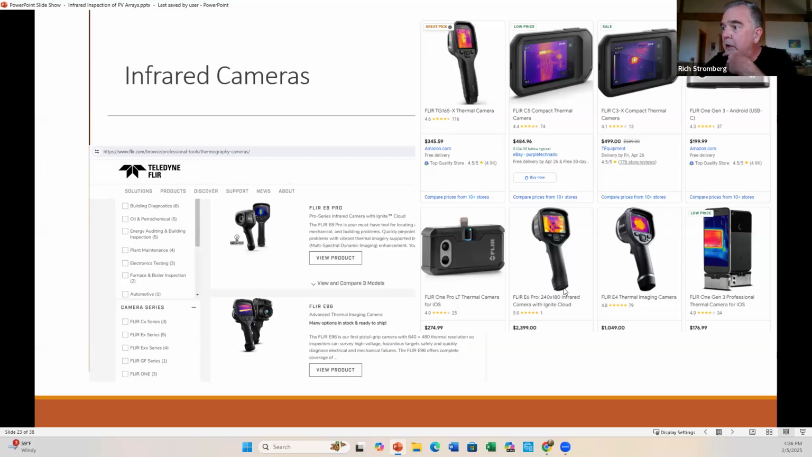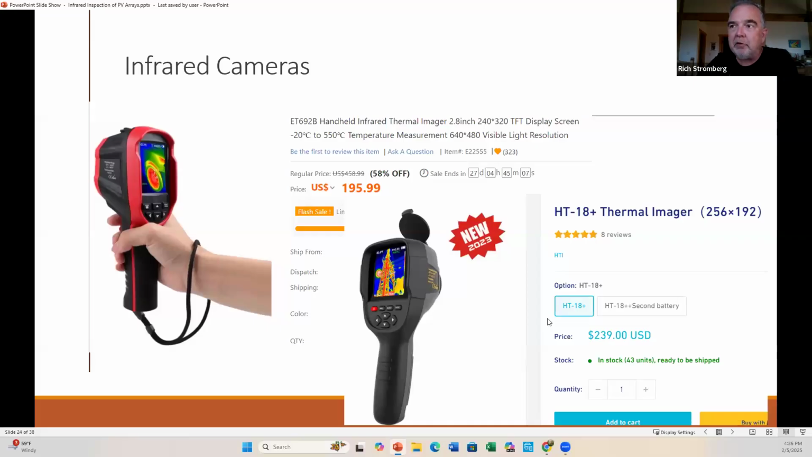But you can see here's a 240 by 180 pixel infrared camera for $2,400. Now, if you're a PhD student like me, you can go with this. The infrared on this is actually, that's the display, but I think the imager is like 160 by 180 or 190. This here is 192 by 256, so exactly comparable with the FLIR, and it's $240. It's a HT 18 plus.